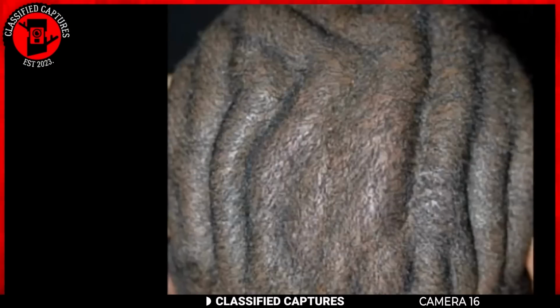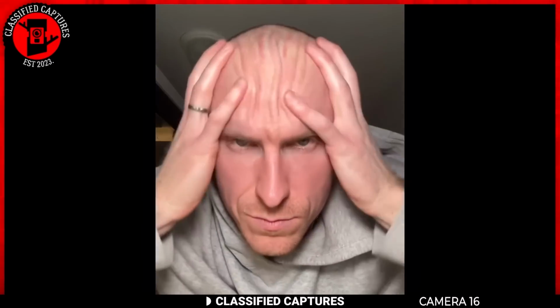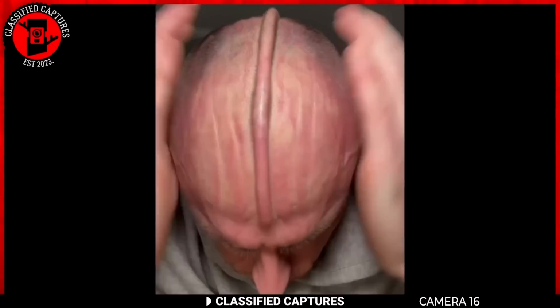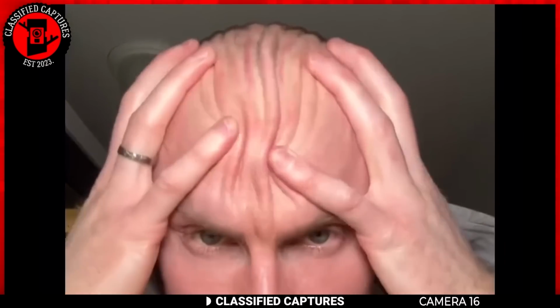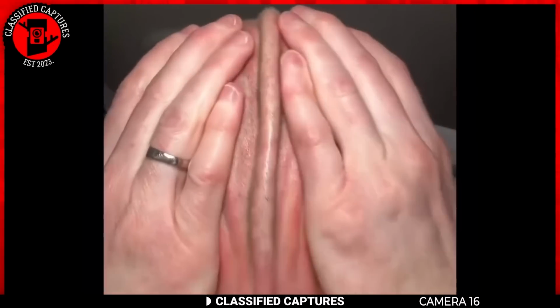It's a fascinating yet uncommon condition, and seeing it in action is quite striking. This condition can be congenital or acquired, and while it doesn't usually cause pain, it can lead to hygiene issues if not properly managed. Despite its unusual appearance, cutis verticis gyrata is just another reminder of the incredible diversity of the human body. Fascinating, don't you agree?